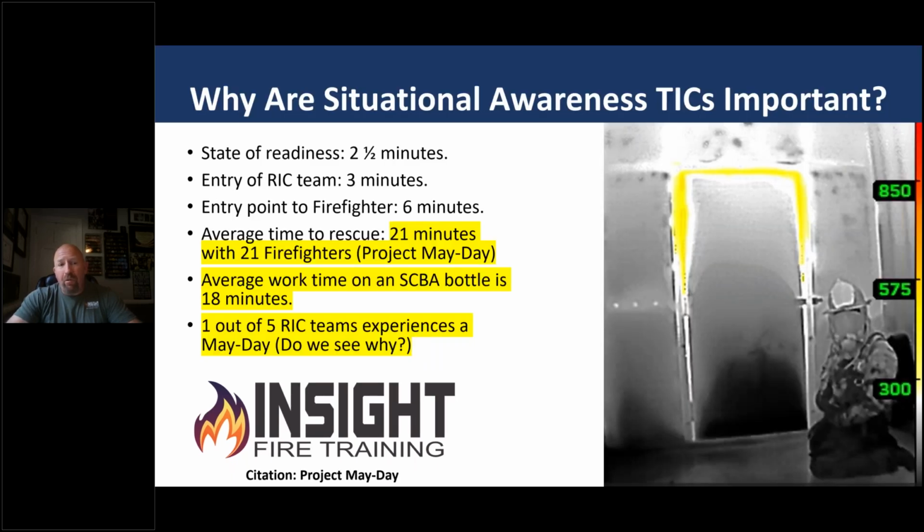So why are these things important to you? If you have a Mayday incident from Don Abbott's work, it takes 2.5 minutes for a RIT team to get ready, 3 minutes for them to enter, 6 minutes from entry point to firefighter. Average time to rescue was 21 minutes with 21 firefighters. Average work time on SCBA, depending on who you are, could be between 15 and 18 minutes, which leads to the other statistic that 1 out of every 5 RIT teams experiences a Mayday.